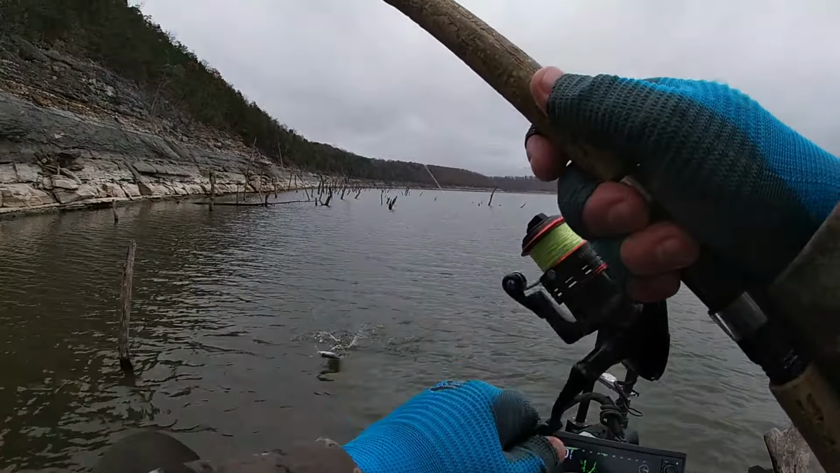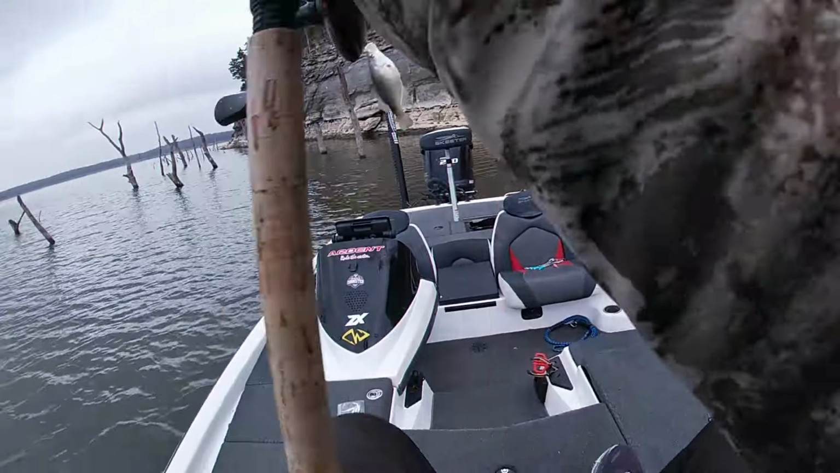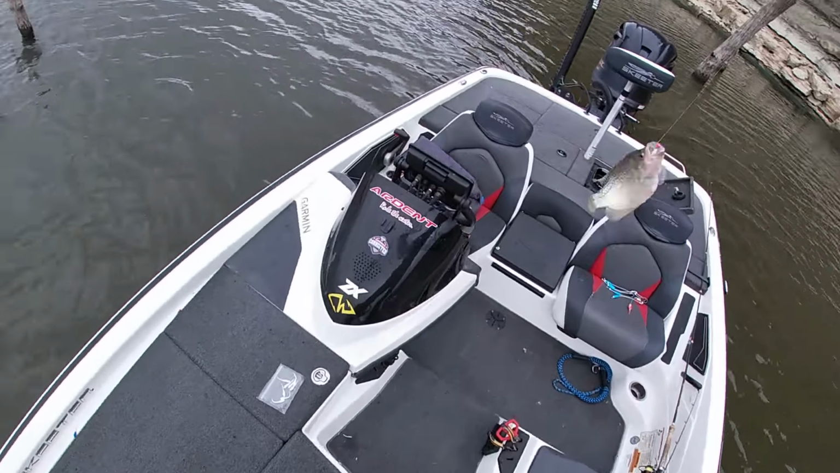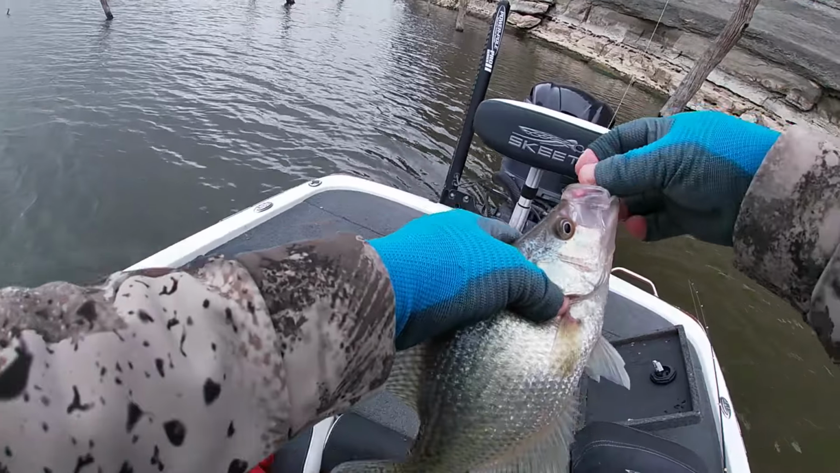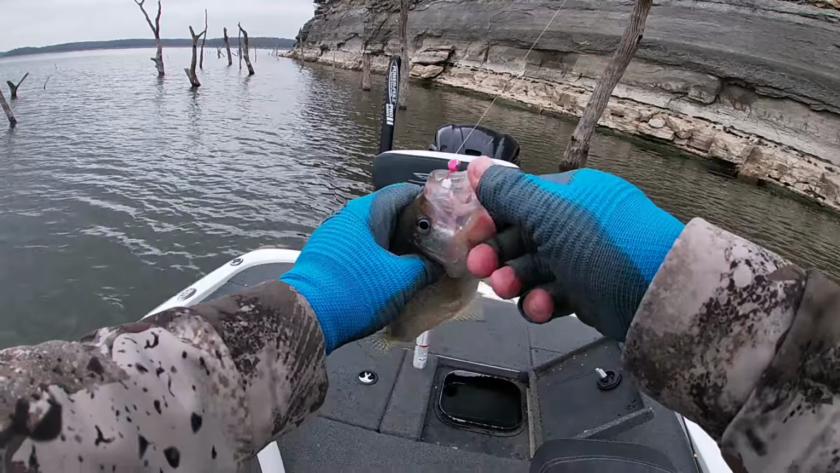There's one right there, and that's a better one right there. Told you. Oh yeah, look at that one. Knew there was a good one sitting right in there. Brought it to him nice and easy, and he popped it. Nice fish. Beautiful crappie. Look at that. Boom. Right there.